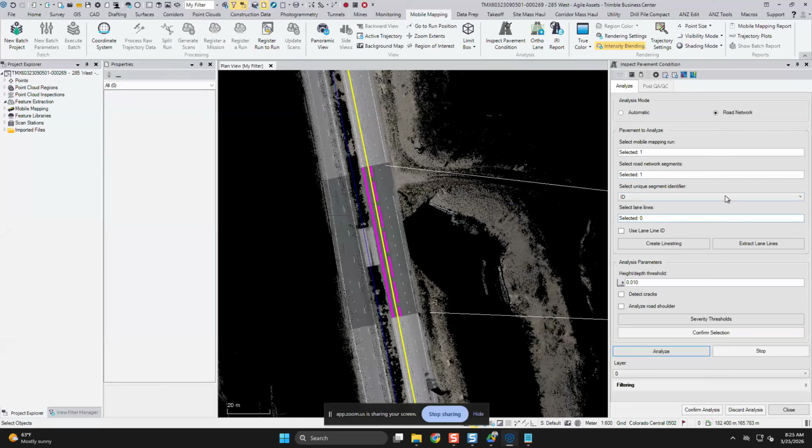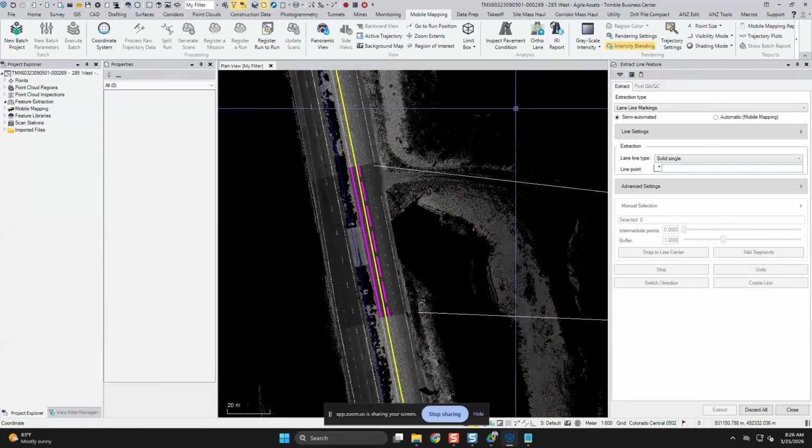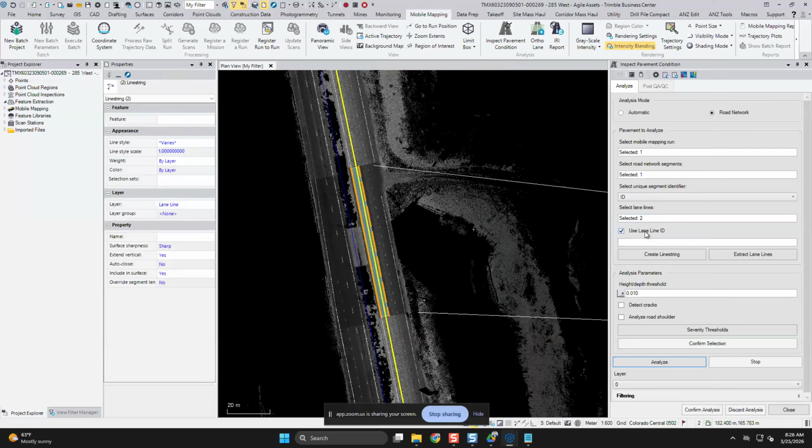Moving on to select lane lines, there's a couple options here. We can manually create these line strings that represent the lane lines. We have the ability to extract lane lines. This will launch the extract line feature command and provide two options to extract these lane lines, being semi-automatic and automatic mode. So moving on, we'll go ahead and select our previously established lane lines here. The lane line ID is an optional feature which allows an extension of the segment ID name that would pair with the ID.